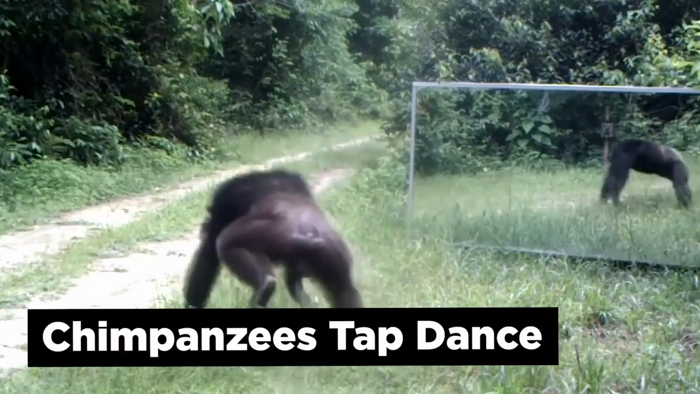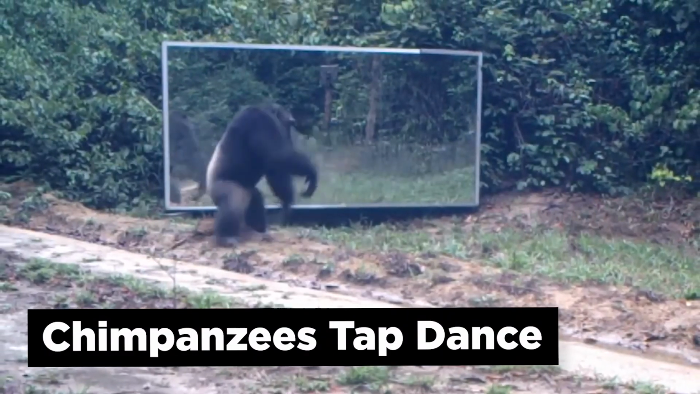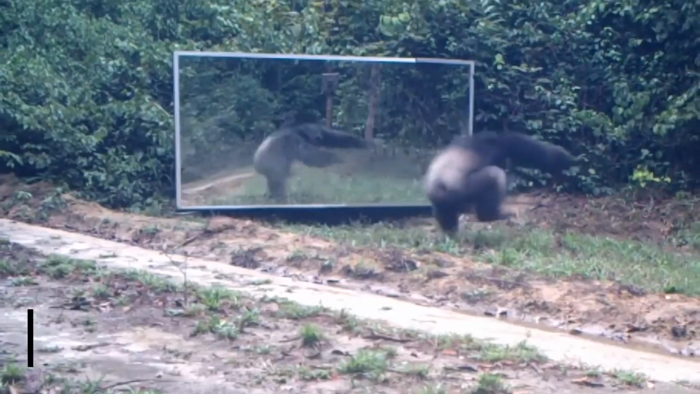Chimpanzees tap dance. Okay, so we've seen a bear dancing, but what about a chimpanzee? Maybe chimps are the new kings of the swingers.